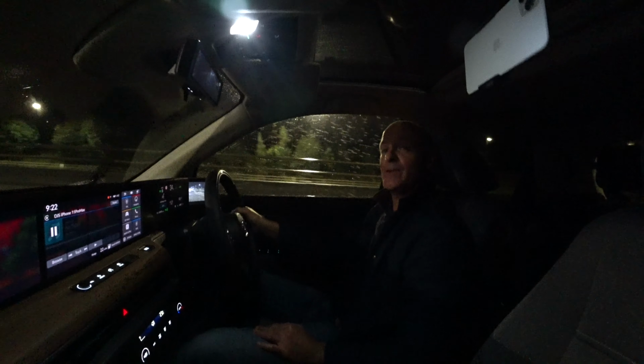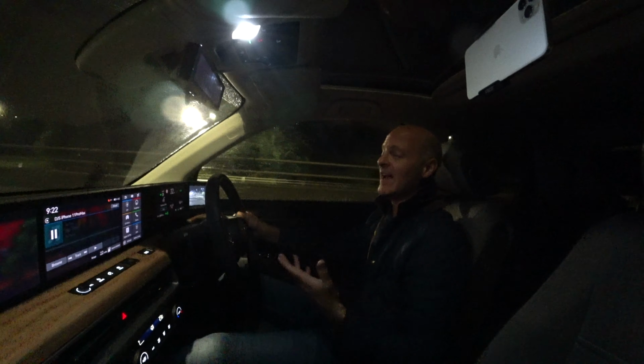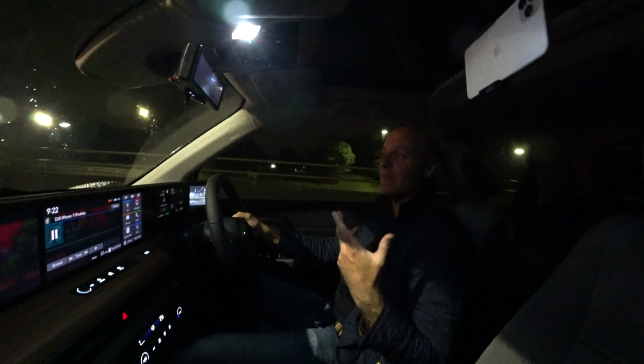Just thought it was interesting doing a night view instead. No one ever seems to do that. I don't know if that's because my camera won't cope with it, so we will see.